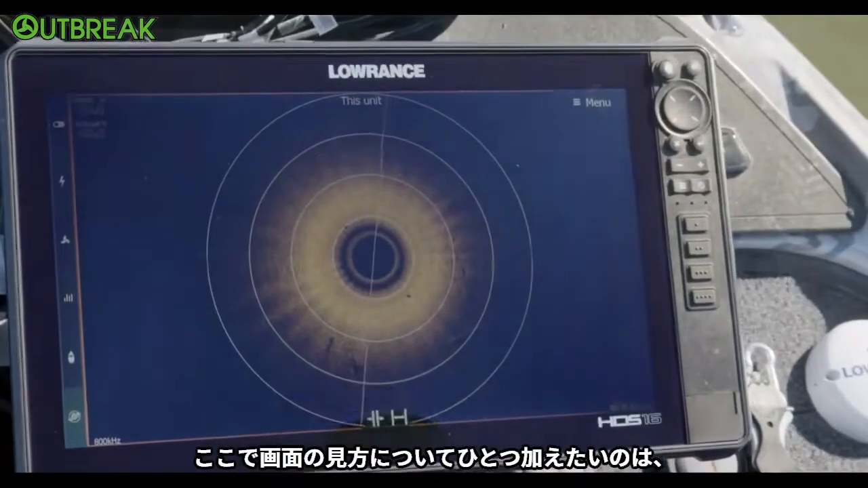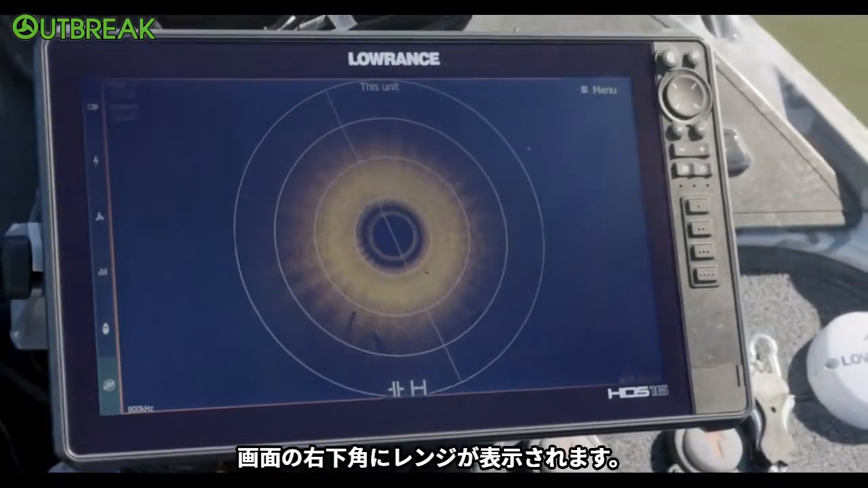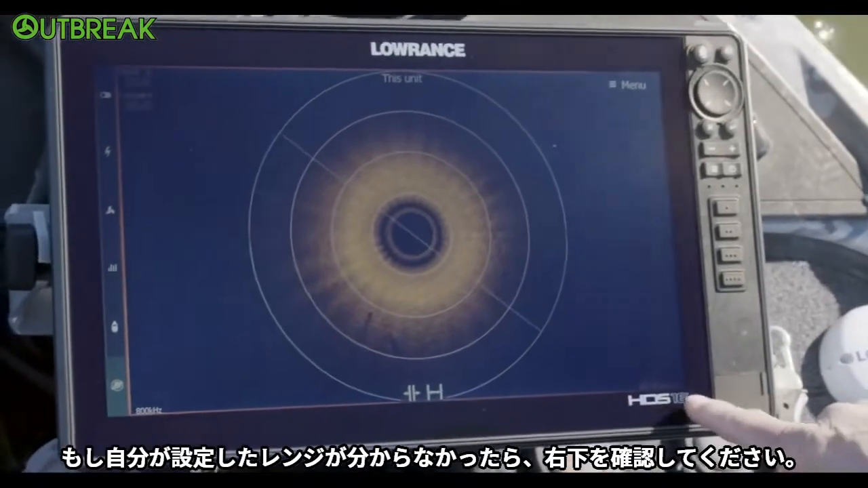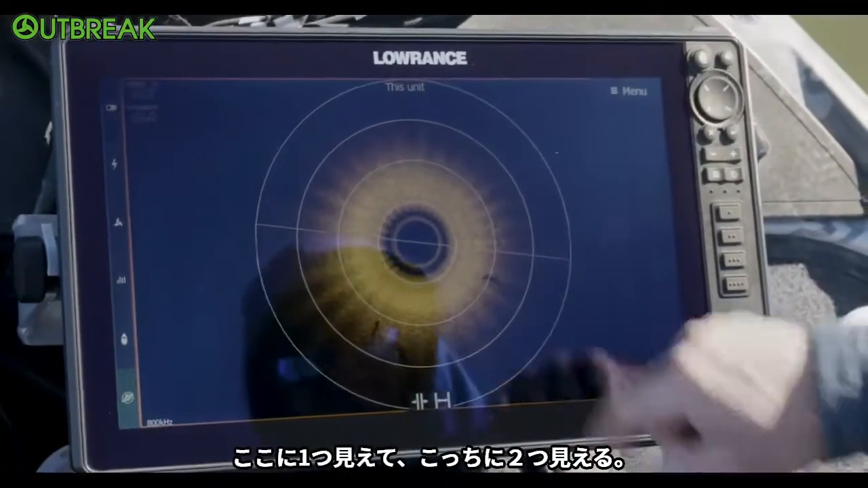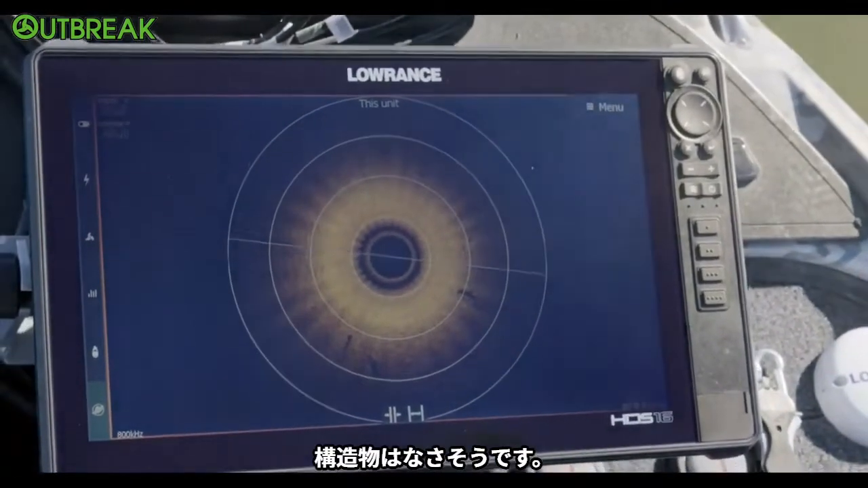So one thing to point out on the screen too, because you asked this a minute ago, we were talking about what range you were in. In your bottom right-hand corner, you can see it says it's in 80-foot range. So if you don't remember what range you set it in, it does show up on the screen right there. Look at that log right there. A couple other logs over here. There's not any foundations right here, but...